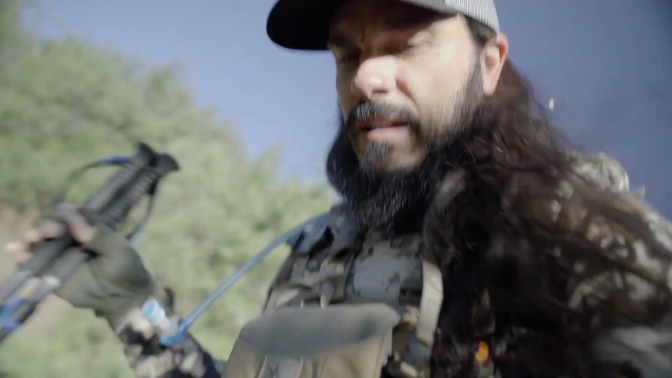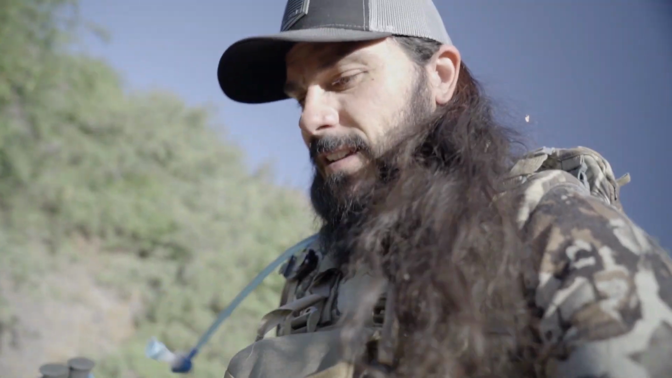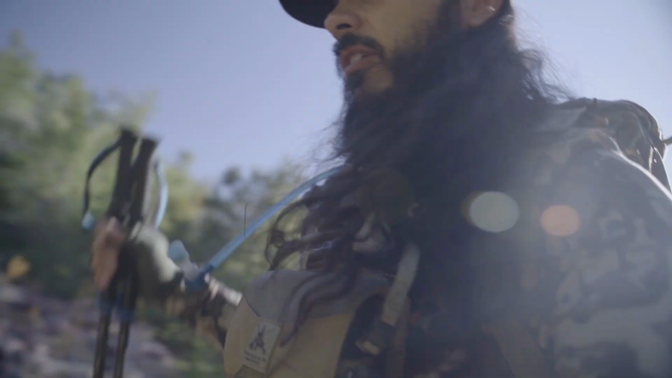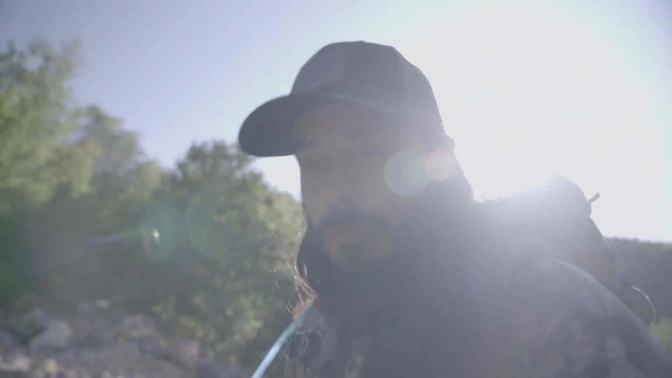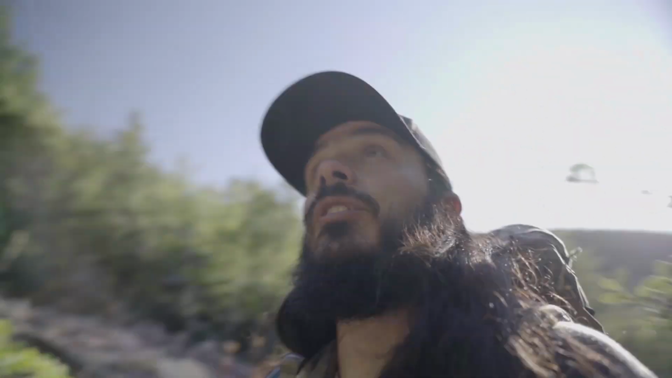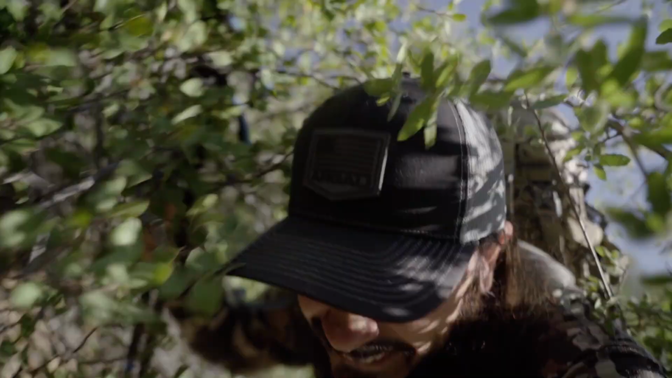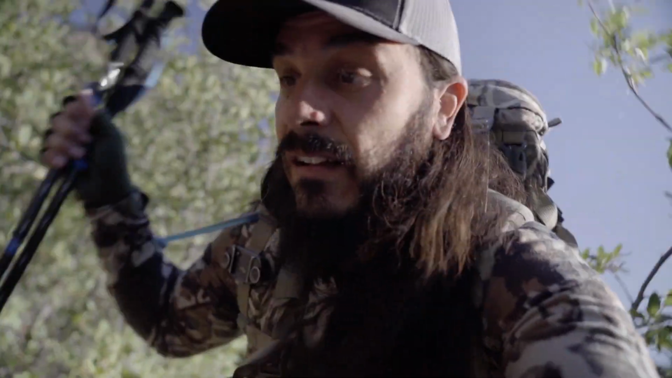Man, I am so pumped to see what's on that camera, because this is a really dry year here in Arizona. I'm gonna take a little shortcut here. It's a really dry year here in Arizona, and this thing is still pretty abundant with water, so there should definitely be some bears on here.